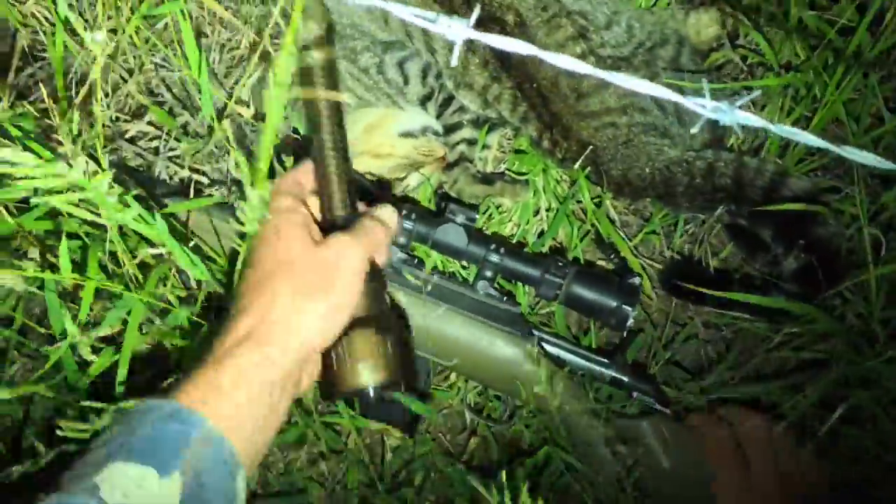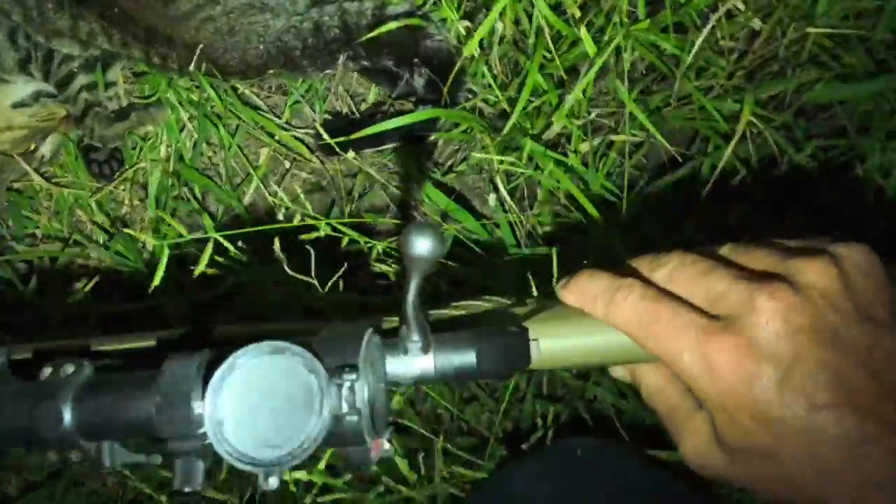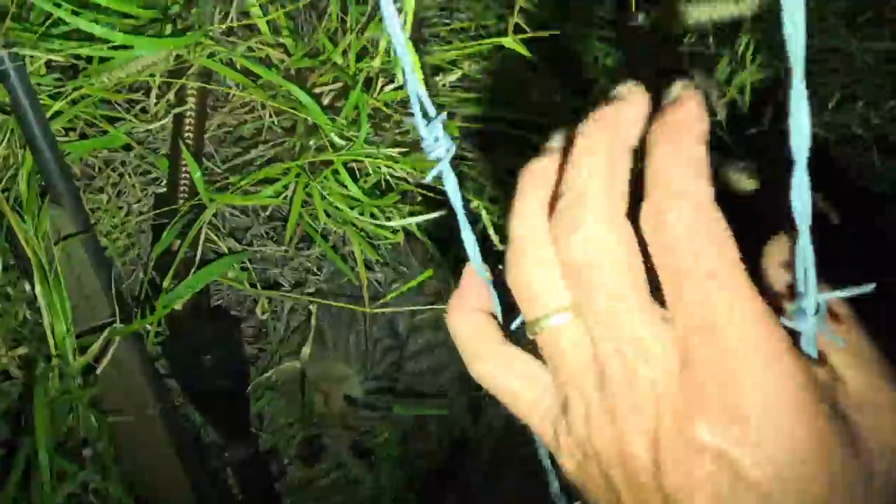Right. Get through the fence. Oh, I put these wires too tight.